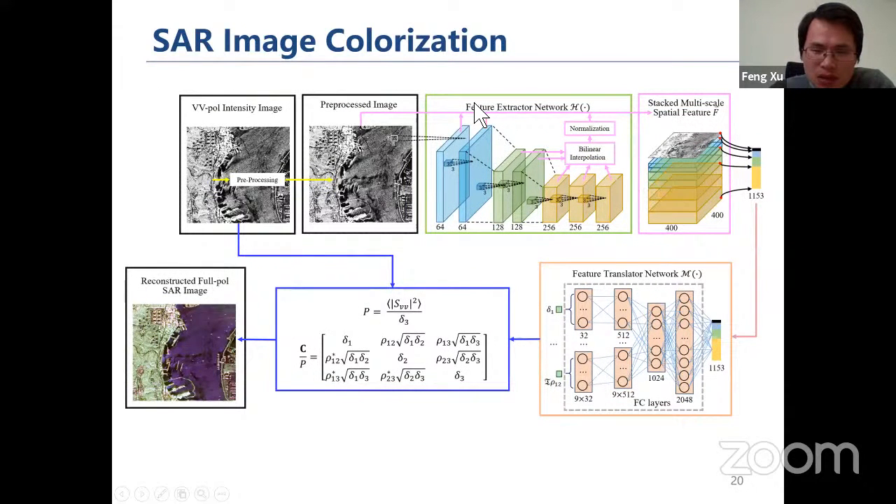The structure is basically a regular CNN. This part is a CNN, which is a feature extractor neural network. Then we stack the multi-scale features of each layer into a hypercolumn feature vector, and feed it into another feature translation neural network. This one, I think, is a fully connected neural network.